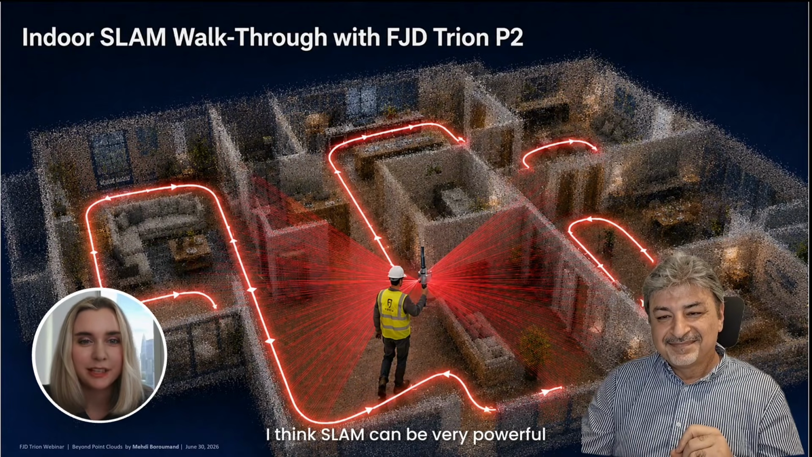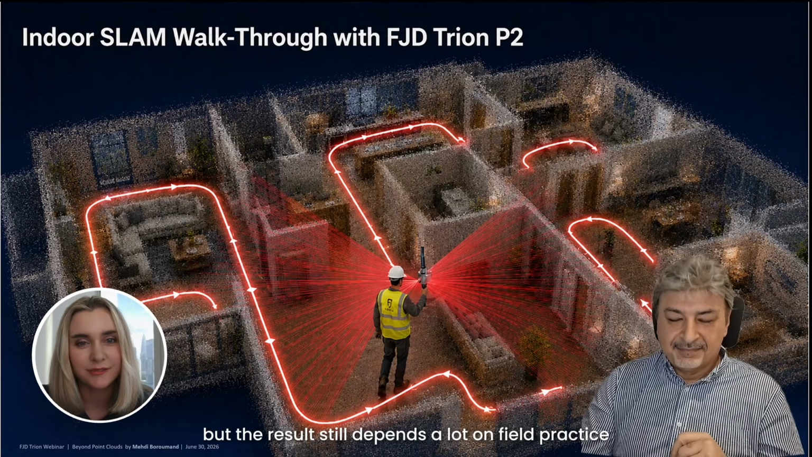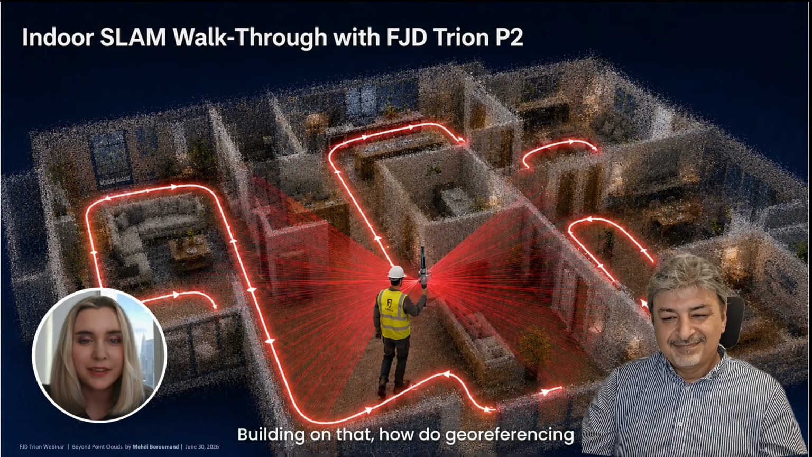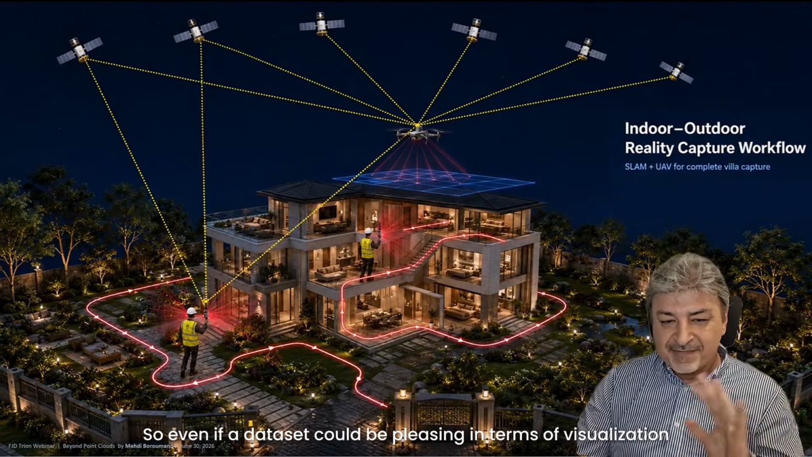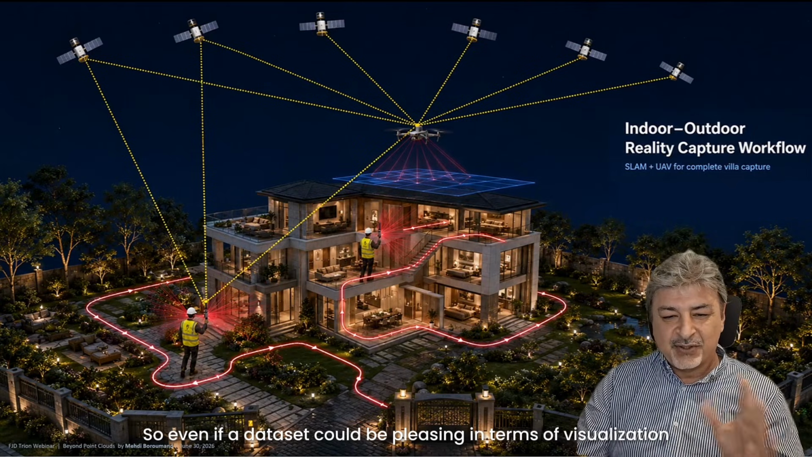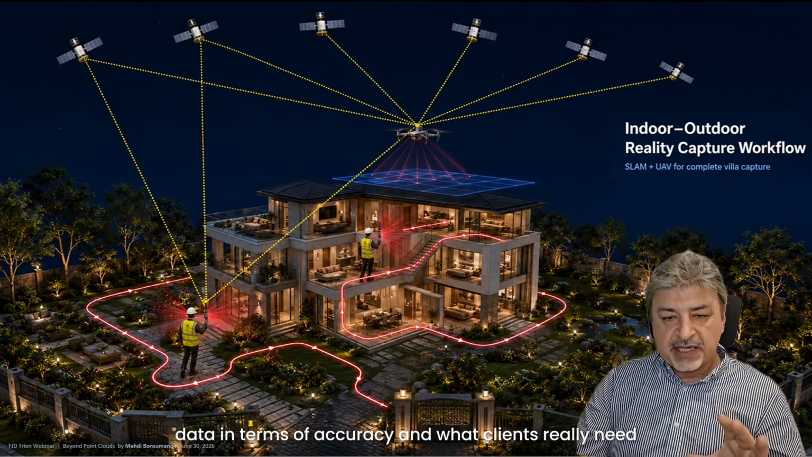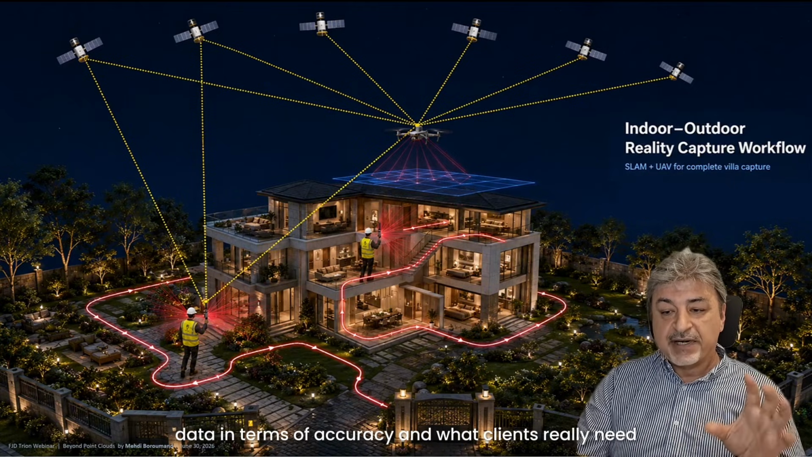I think SLAM can be very powerful, but the result still depends a lot on field practice and how the capture is controlled. Building on that, how do georeferencing, control points, and visual context make point cloud data more reliable? So even if a dataset is pleasing in terms of visualization, it doesn't necessarily mean that it's defensible data in terms of the accuracy and what clients really need.